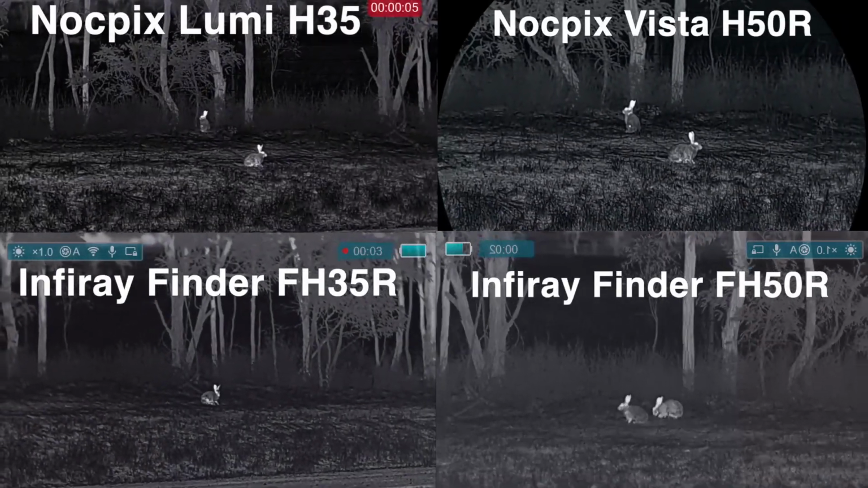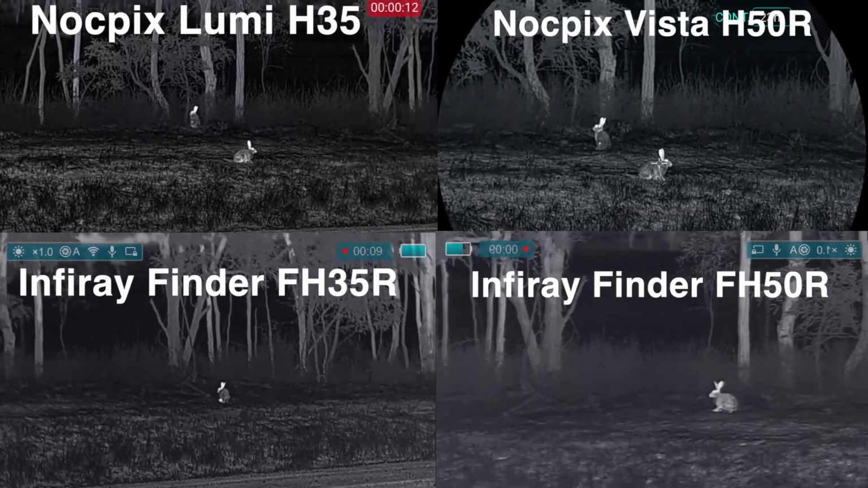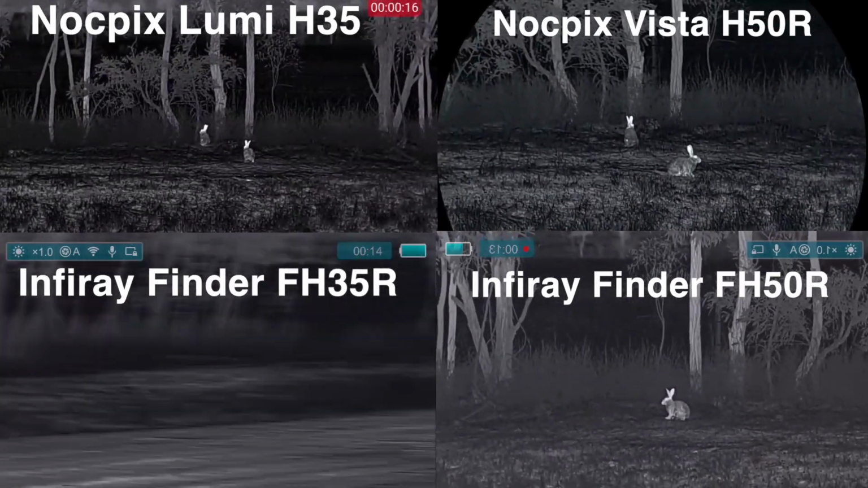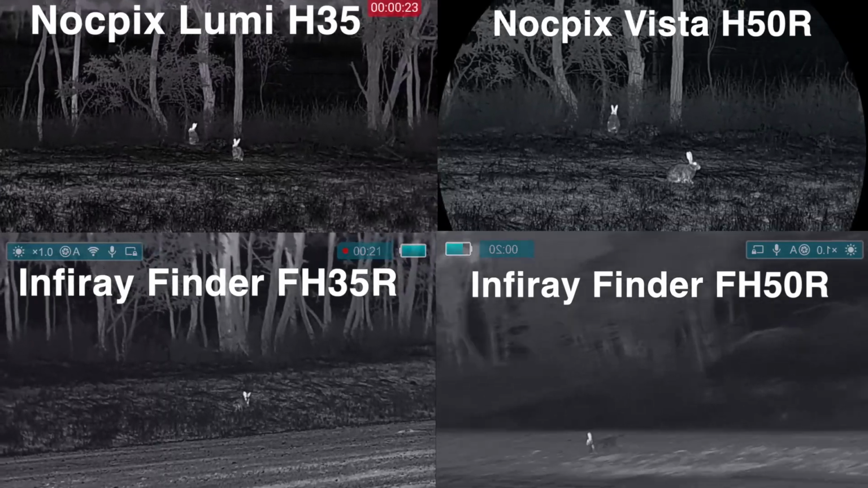Okay, here in this footage we've got them all on the same screen, so you can see a look at how they all compare. We've got the Lumi up in the top, the Vista in the top right, the FH35R in the bottom left, and FH50R in the bottom right.